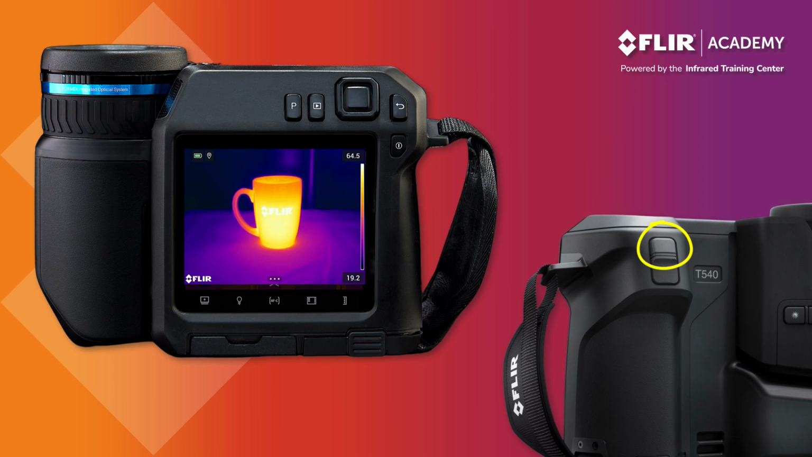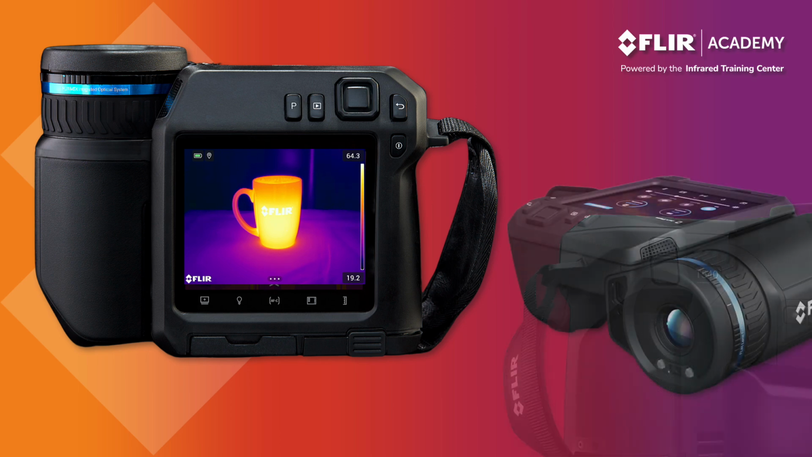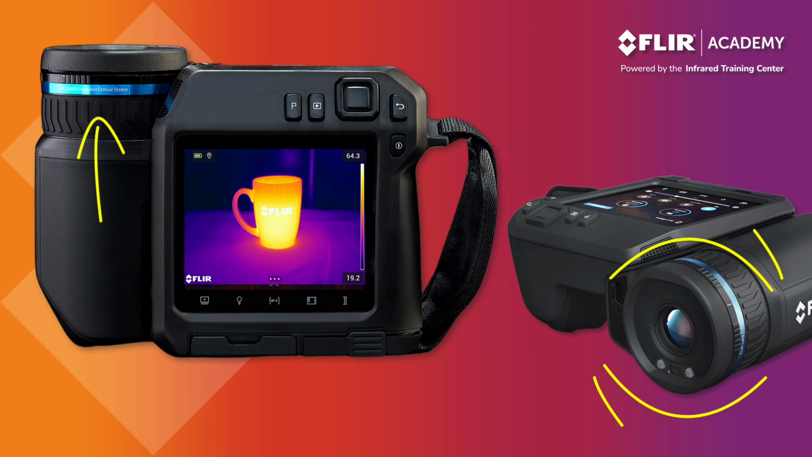For this to work properly, however, the target must have good thermal contrast between hot and cold surfaces. If your target is closer to the temperature of the ambient environment or very uniform in temperature, autofocus may not work as well. In these situations, or if it's preferred, operators can use manual focus instead. Turn the focus ring on the lens housing until your image is in focus.